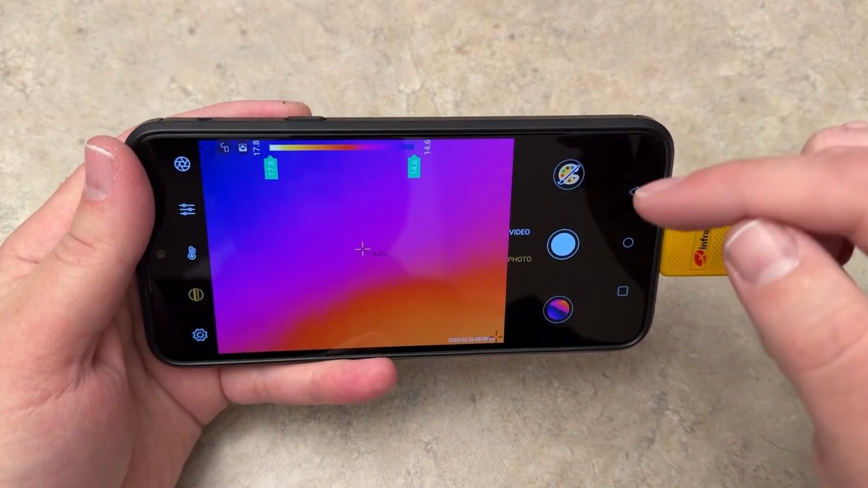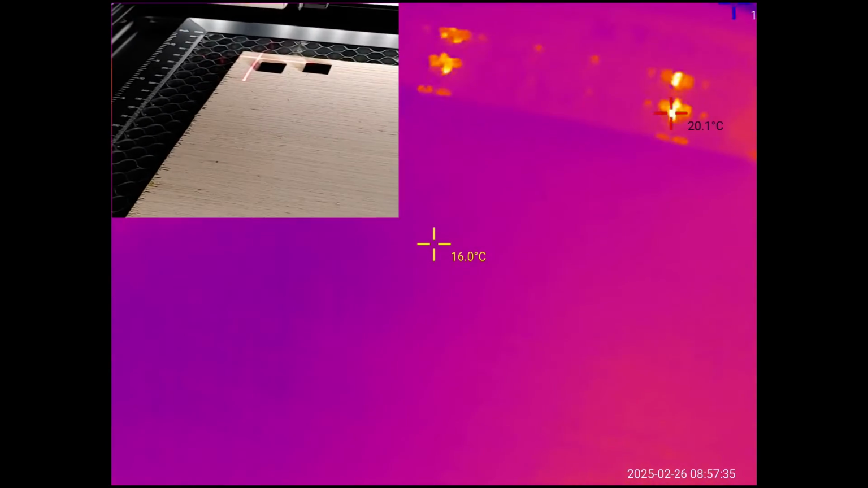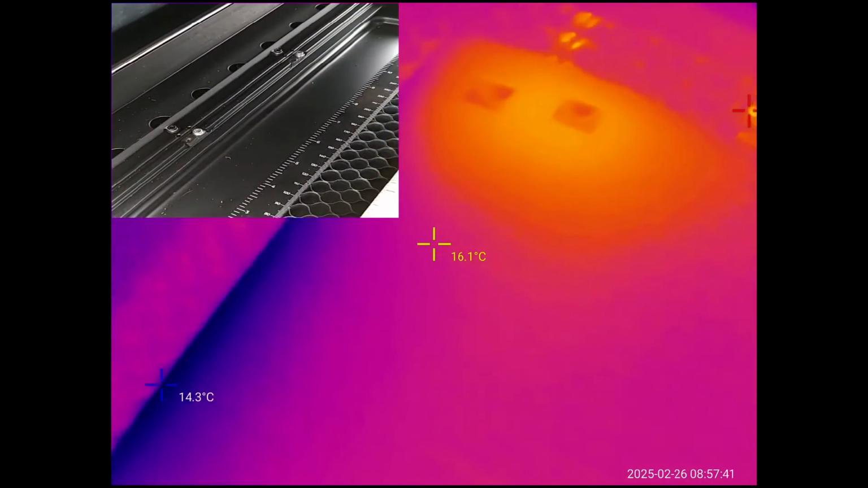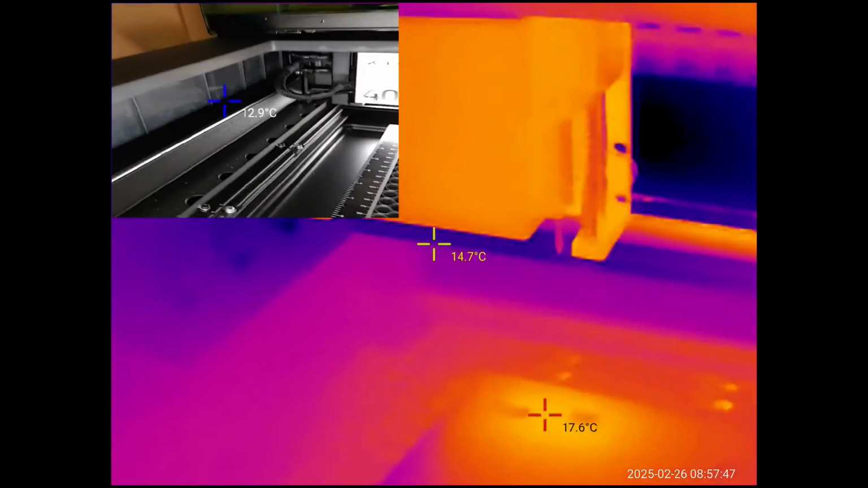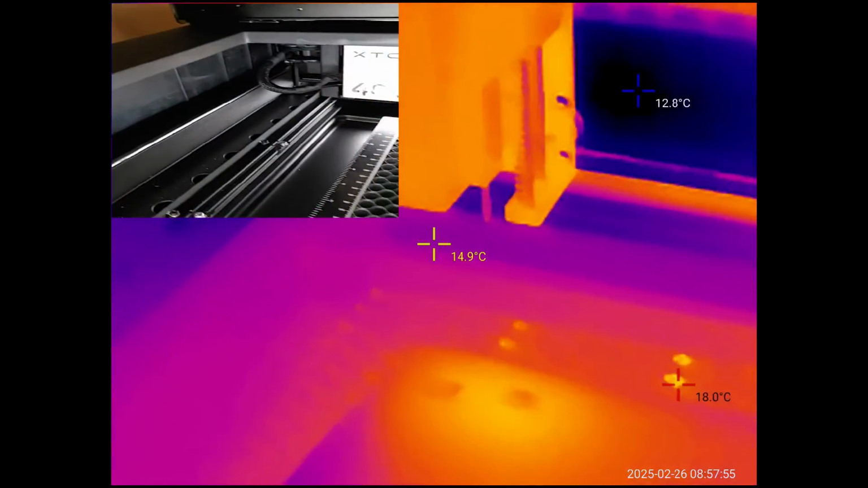So with that said, let's go ahead and point this at a laser, see what it does, and we'll go from there. All right, guys, so hopefully you can see these two dots here on my picture-in-picture camera. I'm going to zoom over so you can see them here. I just cut these two squares out with the S1. As you can see, it's nice and hot right in that area here. And you can see the laser head is kind of glowing now that we use the laser head. It's definitely a lot warmer now. So this little tool is really cool to use for that.